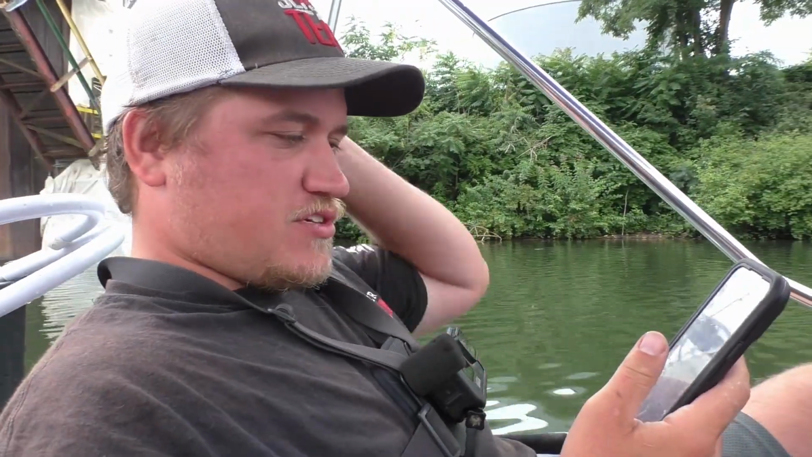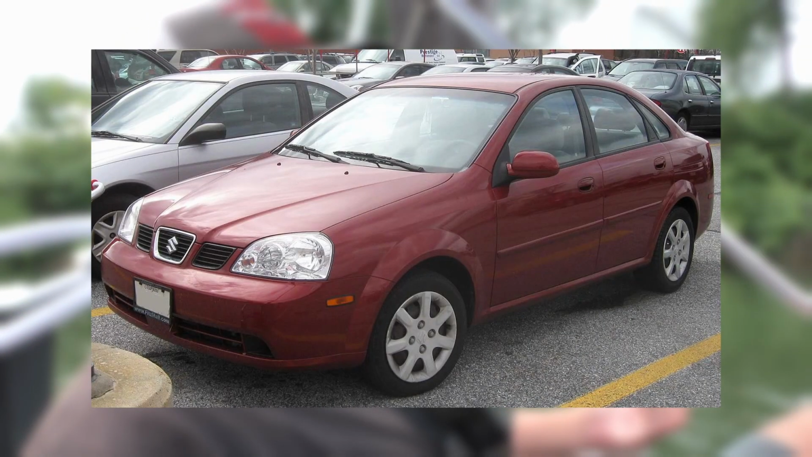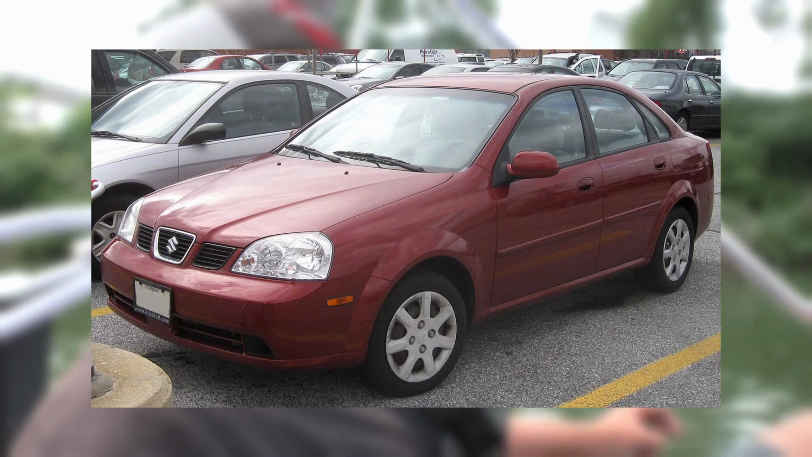The vehicle we're looking for is a red or maroon two-door 2005 Suzuki Forenza. I'll put it up on the screen right now so everybody knows what we're looking at, but it's a tiny little car. It's kind of an average, basic looking car. It's just like a car you'd see teenagers driving, I bet. Yeah. Nothing too crazy, nothing too unique.